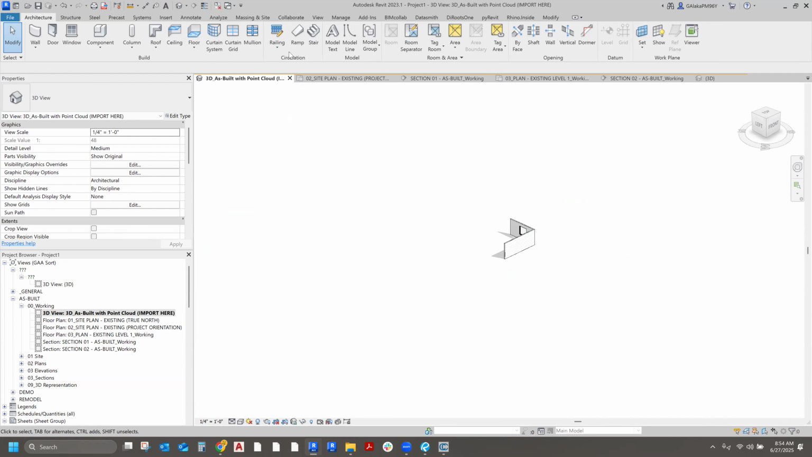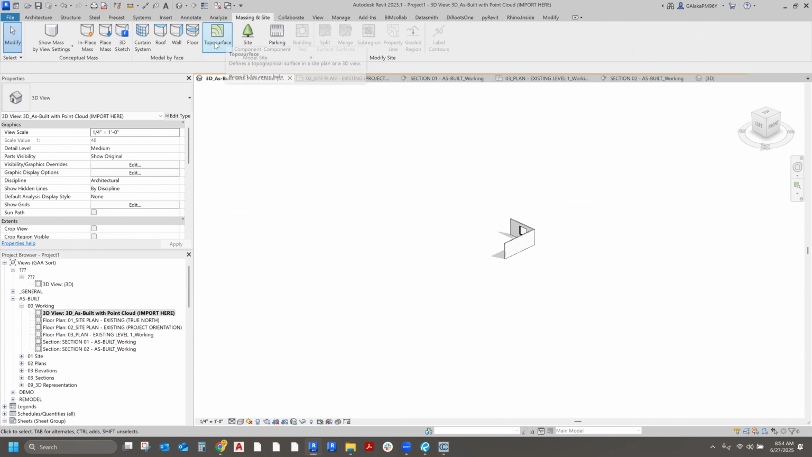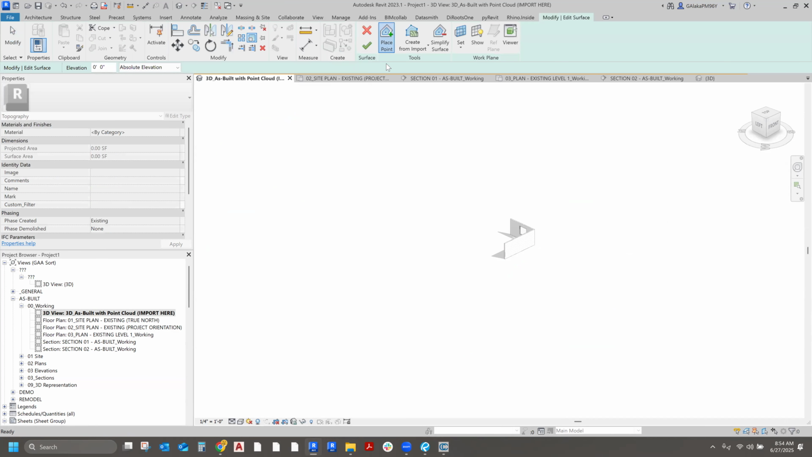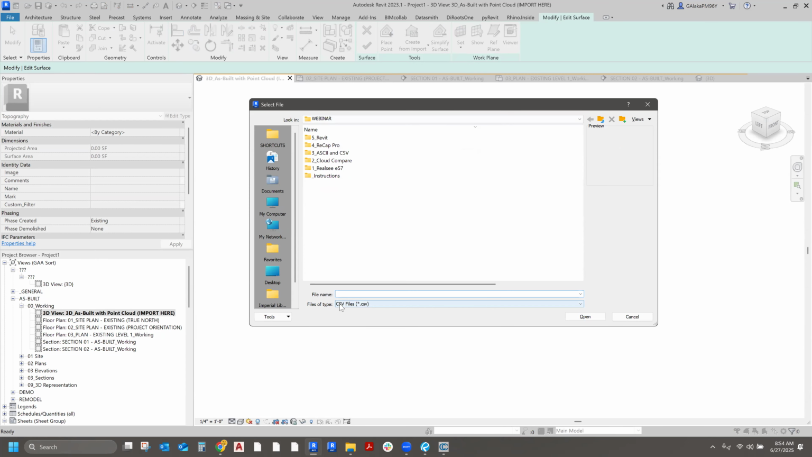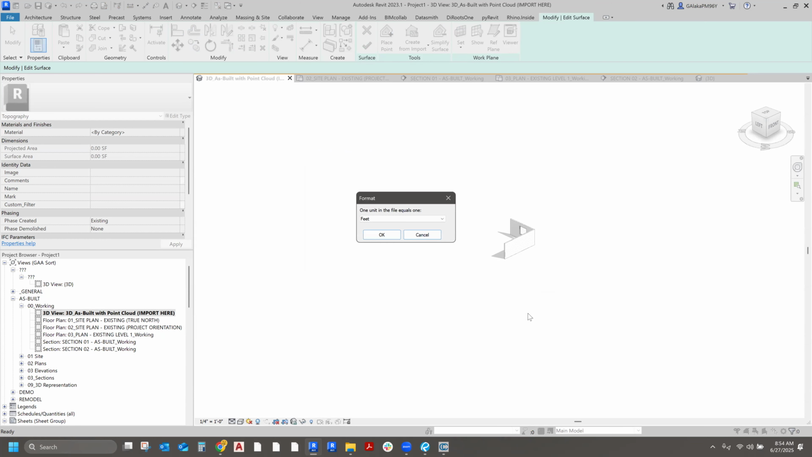I'm going to go to massing, topo surface. And then I'm going to go to create from import, and I'm going to specify a points file. Now by default, Revit is looking for a CSV file, but in our case, I created a TXT file. And there it is, main points.txt. Once I hit open, it's going to ask me for the units. Just to note, it's in meters.